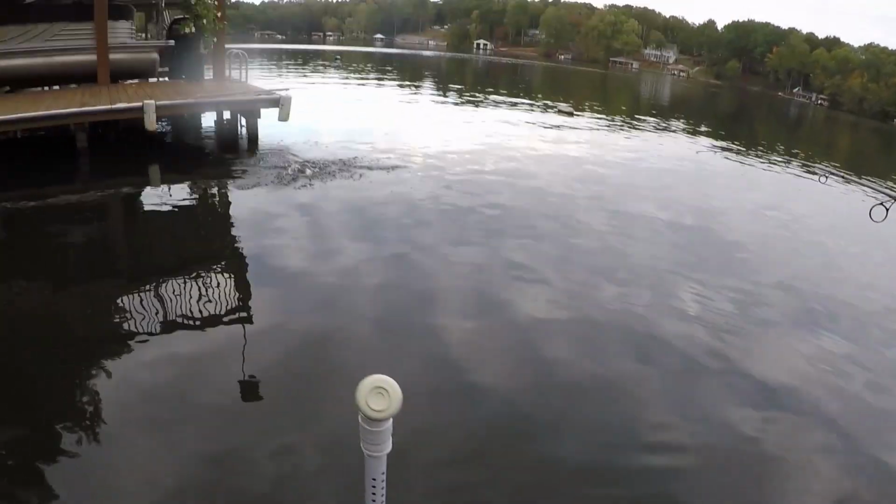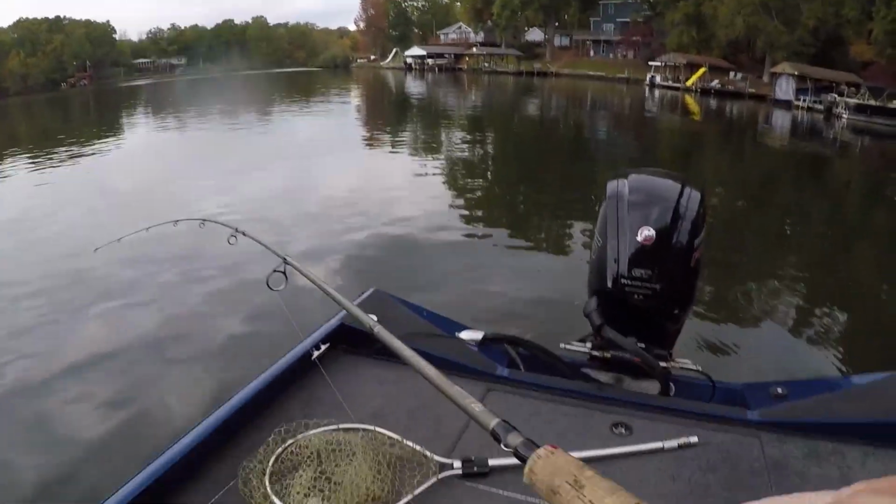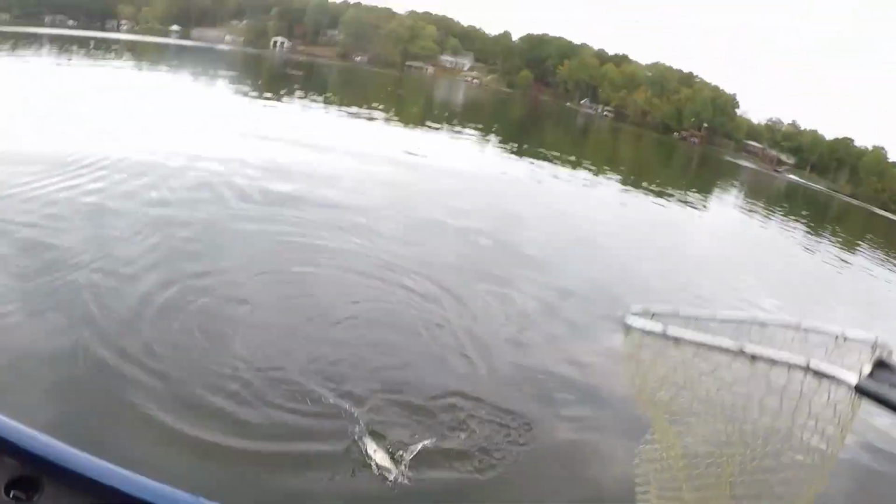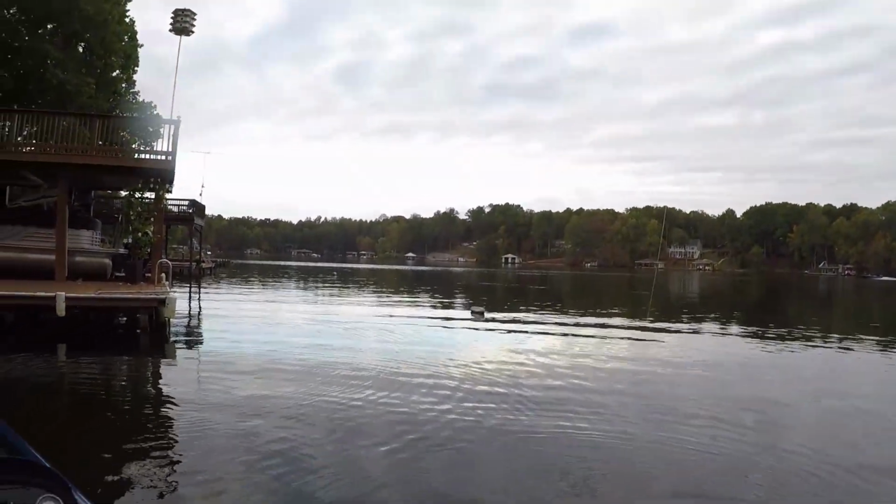Uh-oh. He hung me up around the dock. I got him. Let me hit spot lock. Oh, he can jump too. He went around the dock post, guys. I don't have a 2-pound test on this rod. I'm gonna be honest with you. I like using the rod with a 2-pound test. It casts better than the 4. A bait skips easier with that too. So I skip a bait. I don't swing it. And he's about the same size.